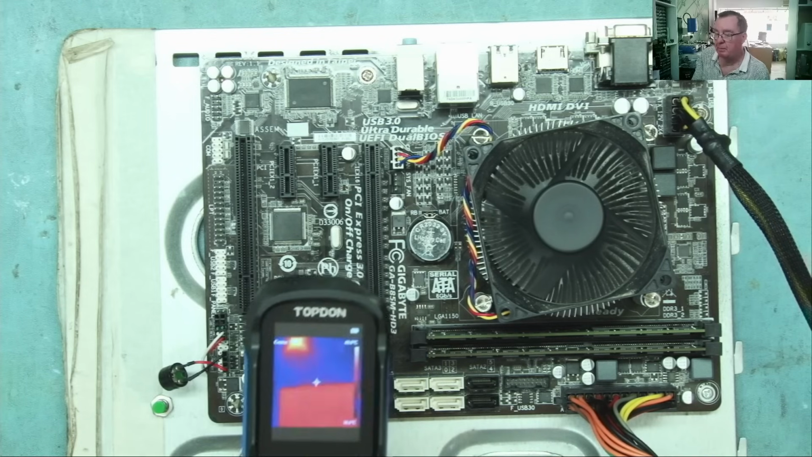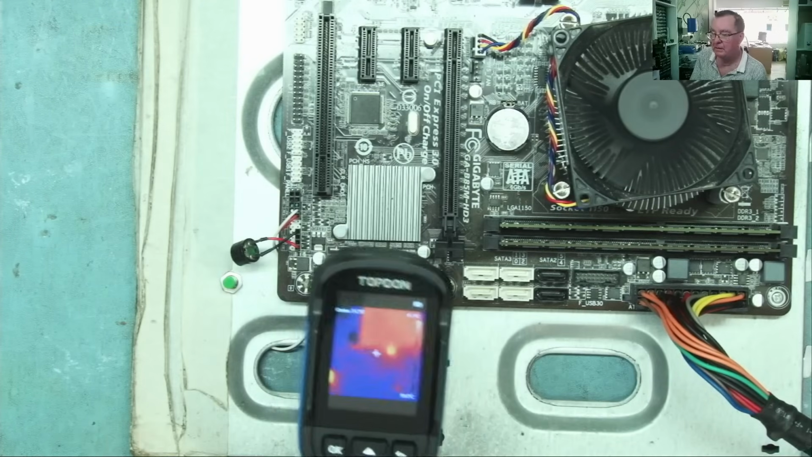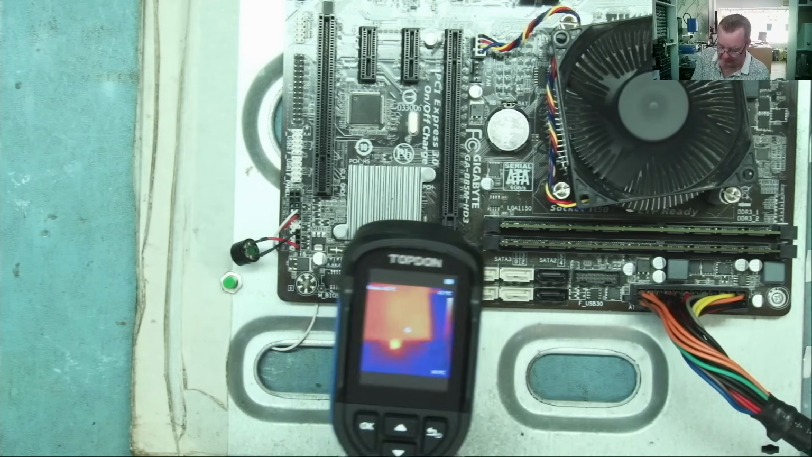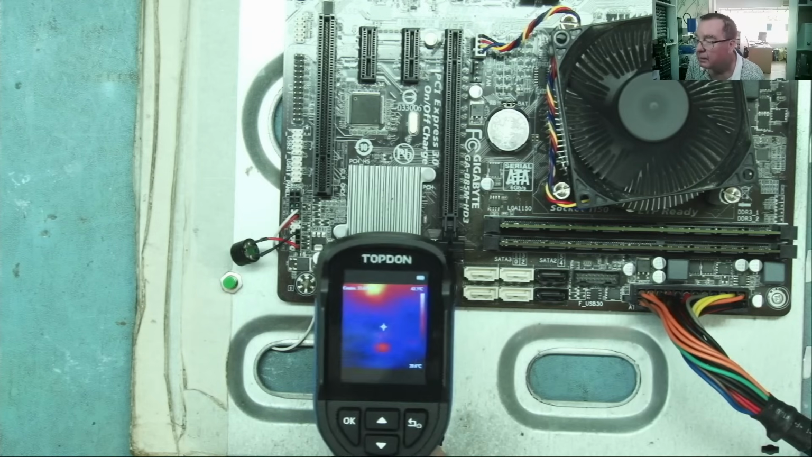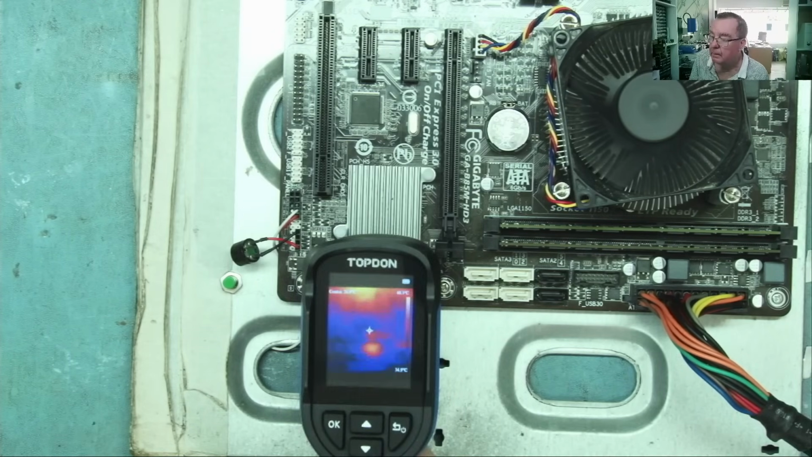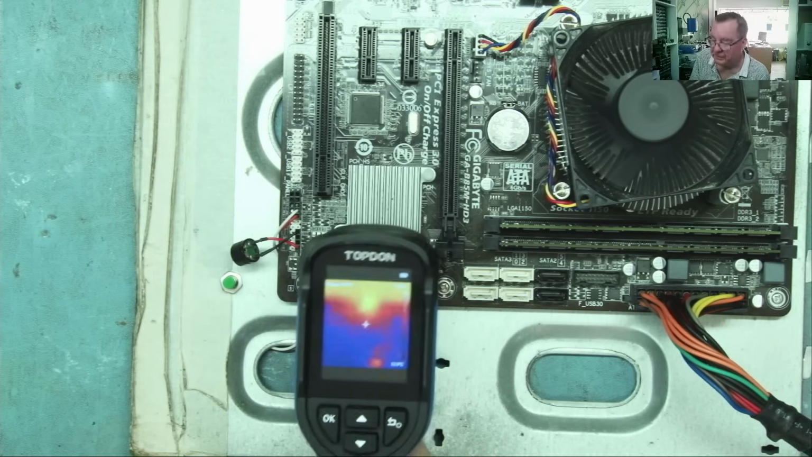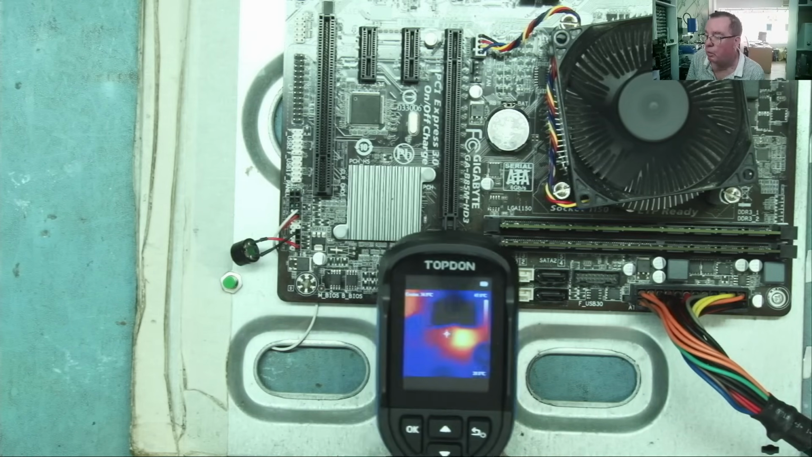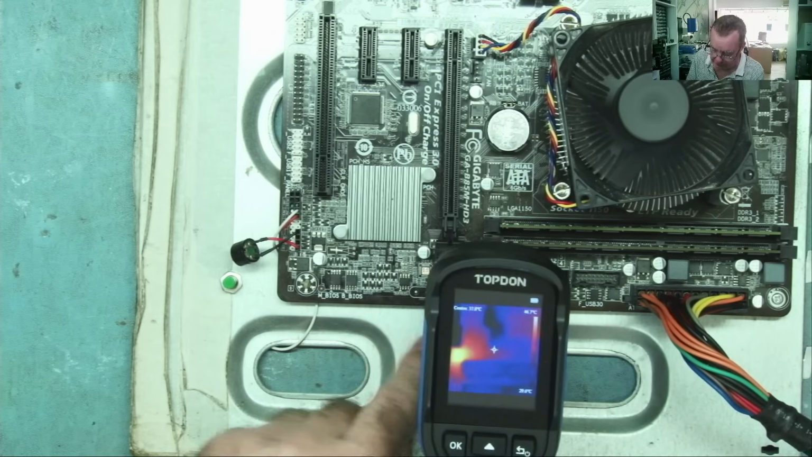This type of thermal camera doesn't have a macro lens, so they're not really intended for close-up inspection of components. Let's have a look, see what we can see. Yeah, we can see generally things warm, but you can't see individual components.